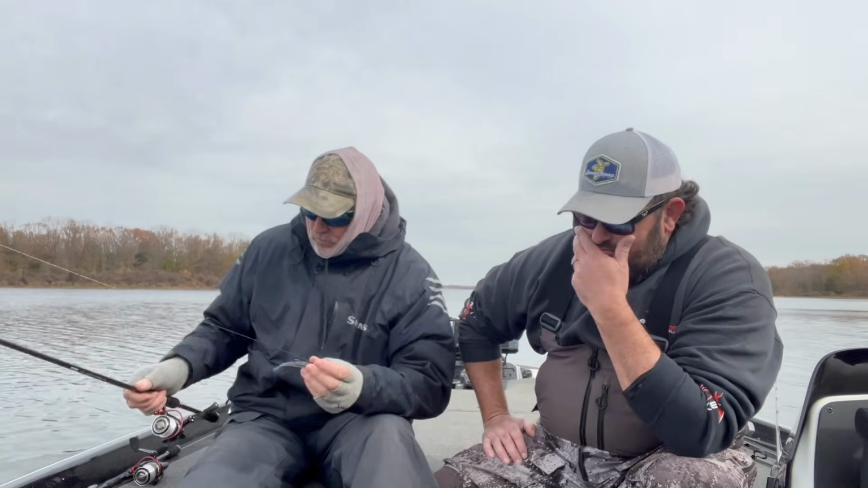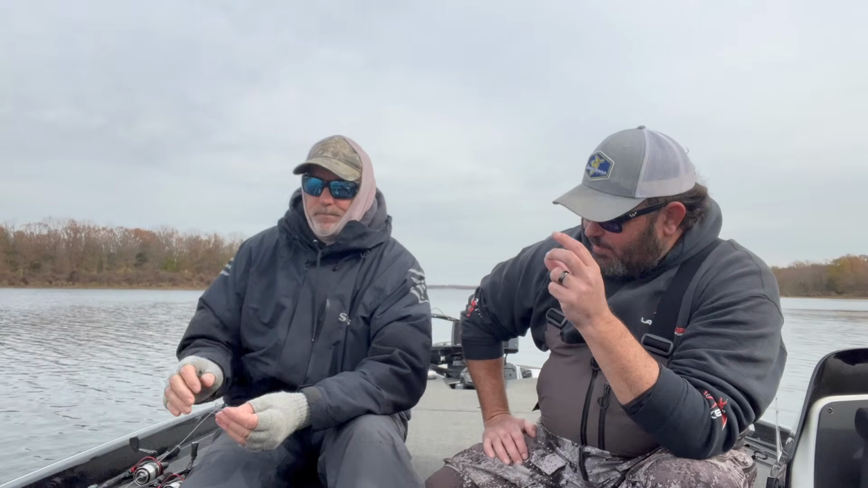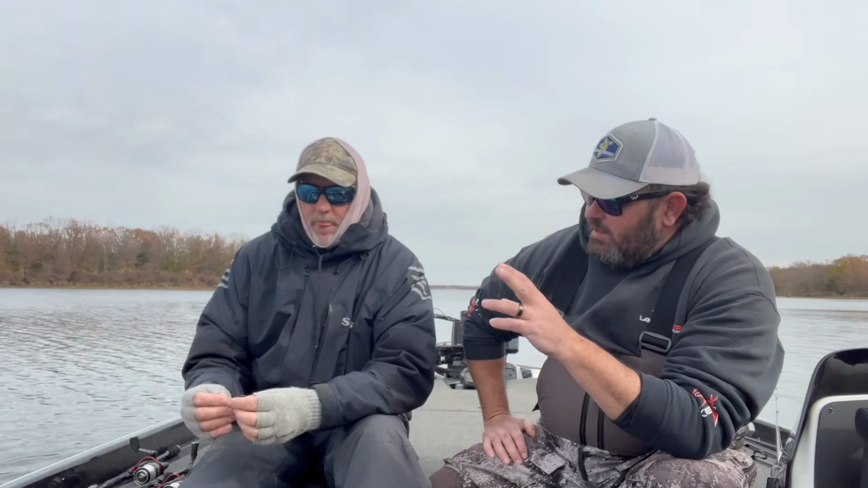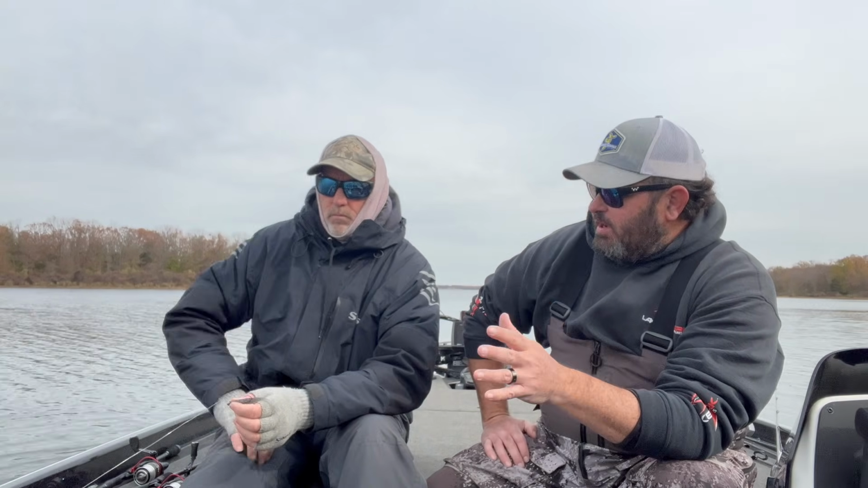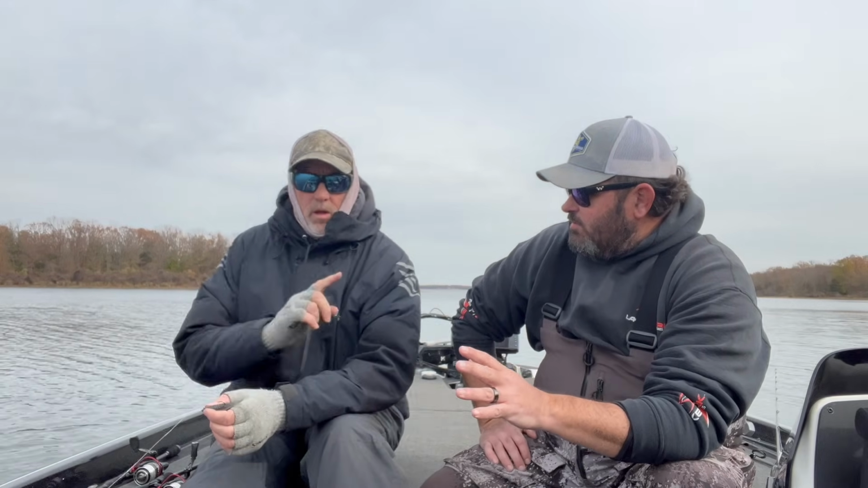So what you're saying here, let me see if I can break this down a little more Barney style: the light line, the light rod, all that stuff, you can overpower a bait and affect the action if your stuff is too heavy, correct?